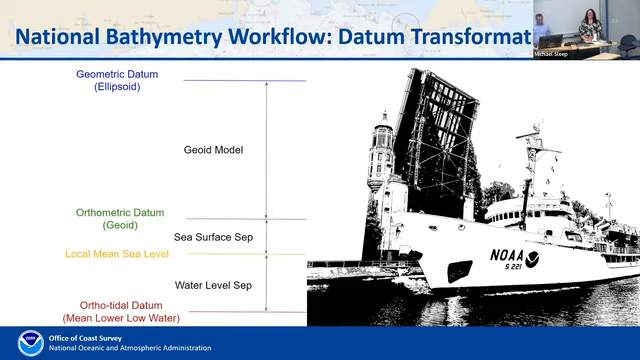Let's see. So the next thing that's really in that whole review step is datum transformations. And this is a sticky wicket because NGS, of course, is where datum transformations properly belong, in NOAA, in the federal government. But operationally, Office of Coast Survey really needs to be able to handle this, not only for how we handle our own data internally, but then in the context of the NBS, all this Army Corps data that comes in is in state plane and whatever datum that happens to be in. And we really need to be able to mash it together. So everything has to be in a common datum. So we have to have an easy way to do datum transformations.